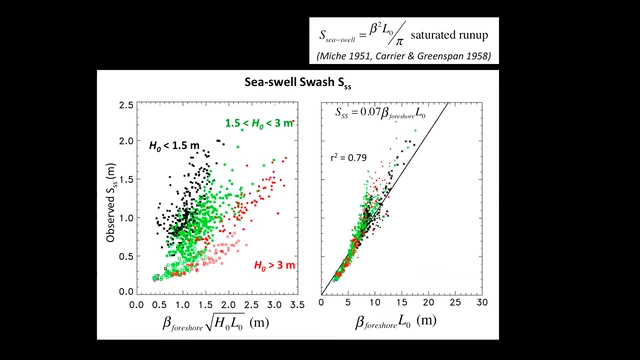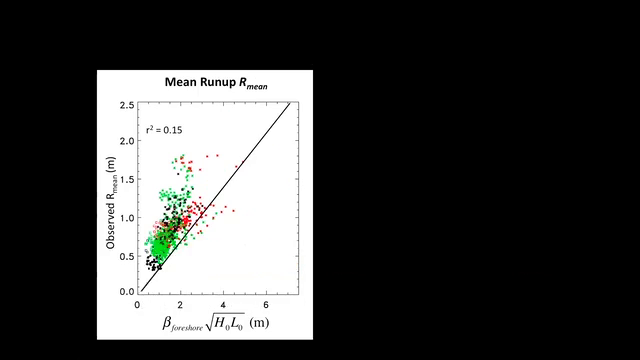Again, the observations on the vertical, this parameterization now that doesn't have the offshore wave heights in it on the horizontal, and you can see really good agreement. The squared correlation on the right is about 0.8, so pretty good agreement between the observations and this new parameterization. So last we have the mean run-up. That's what I've shown here.